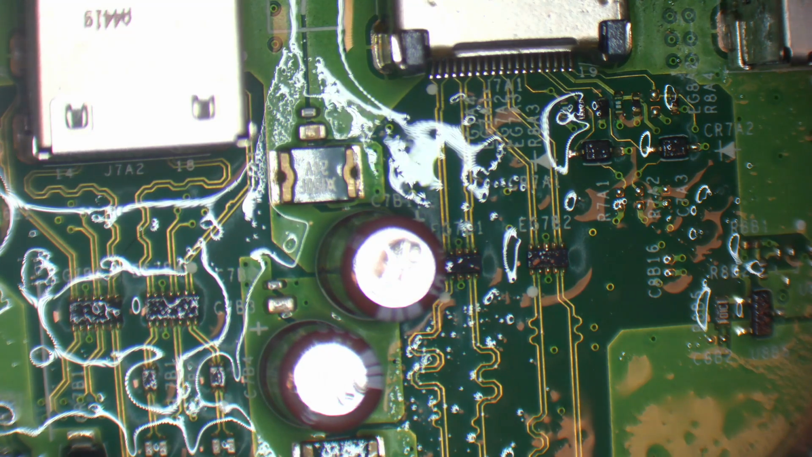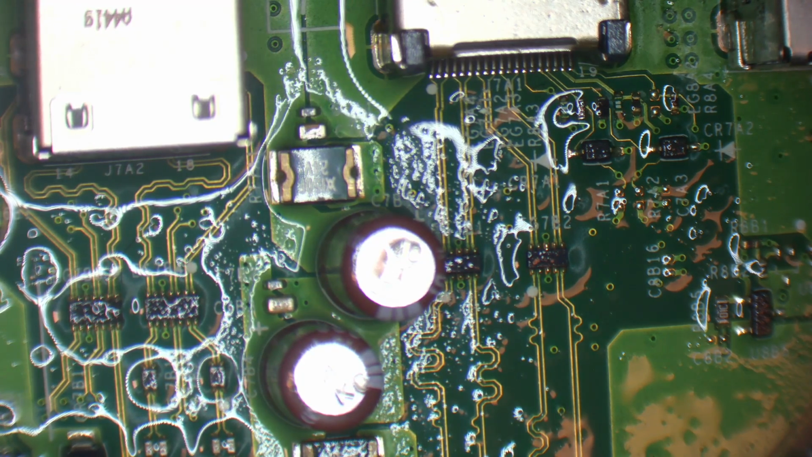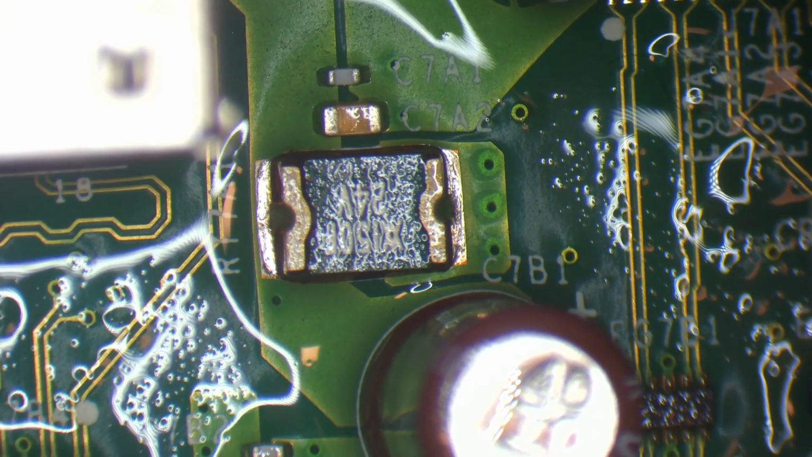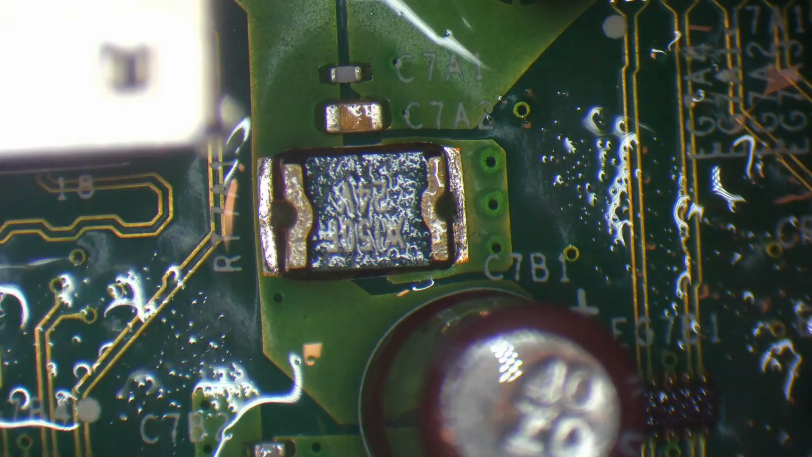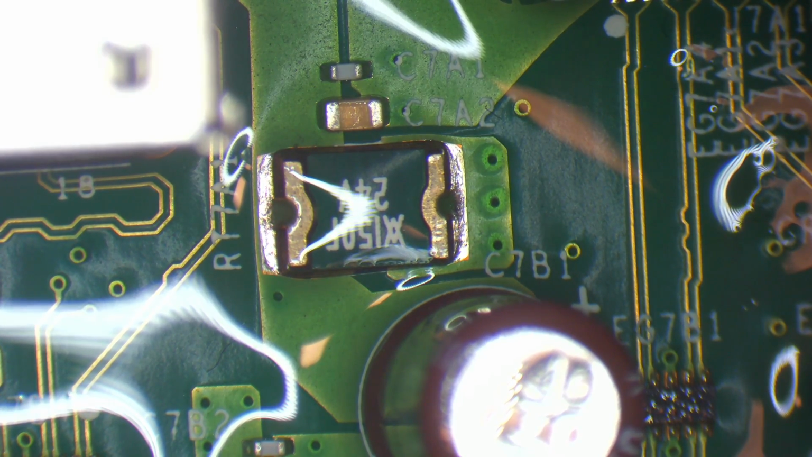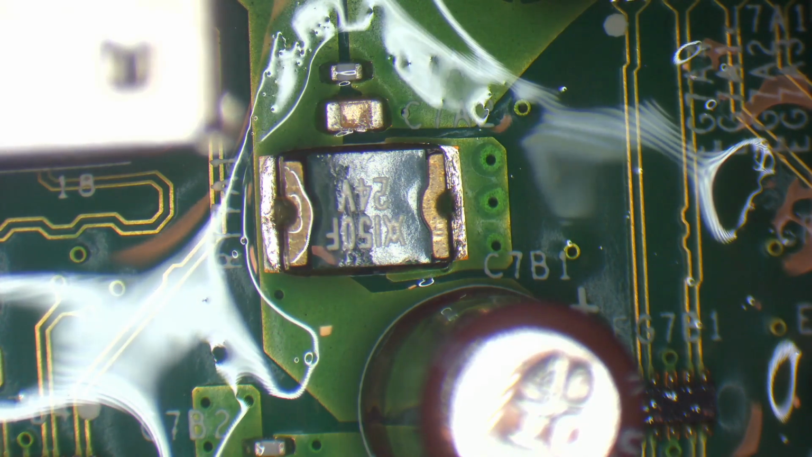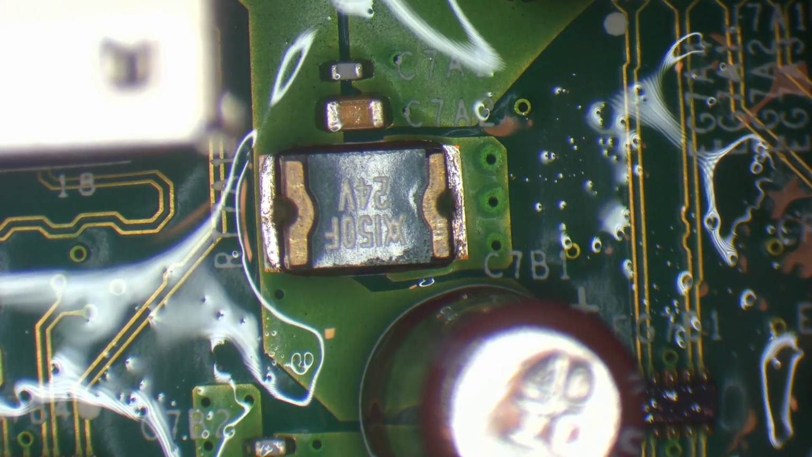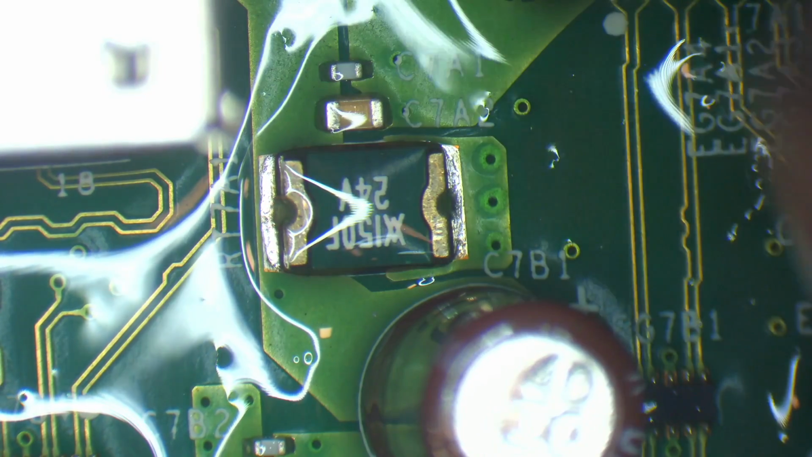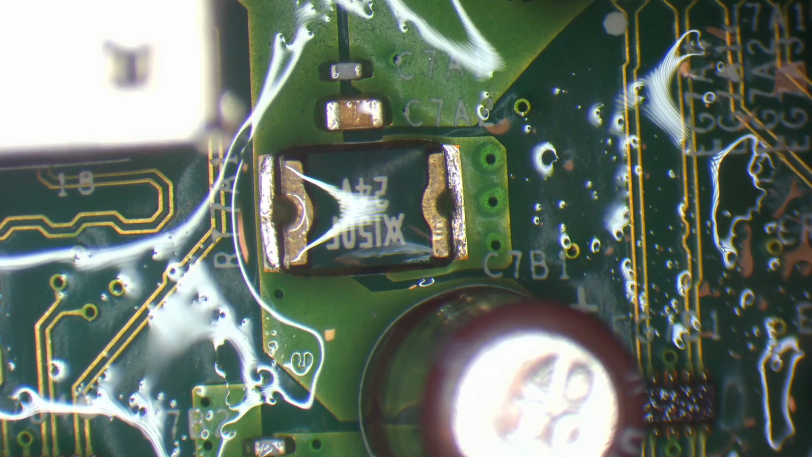Okay, so can you see that there? There's definitely heat in this area, but the question is, what is causing it? Spray some more IPA, and I'm just going to inject again in 3, 2, 1. Okay, it looks like this is getting hot first. I'm just going to feel it with my fingers. Wow, that does get hot pretty darn quickly. So I'm not entirely convinced that that is the cause.